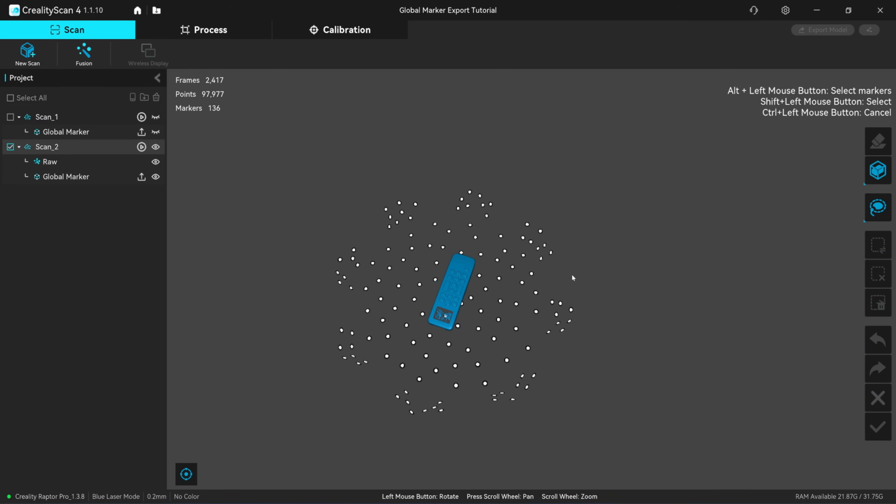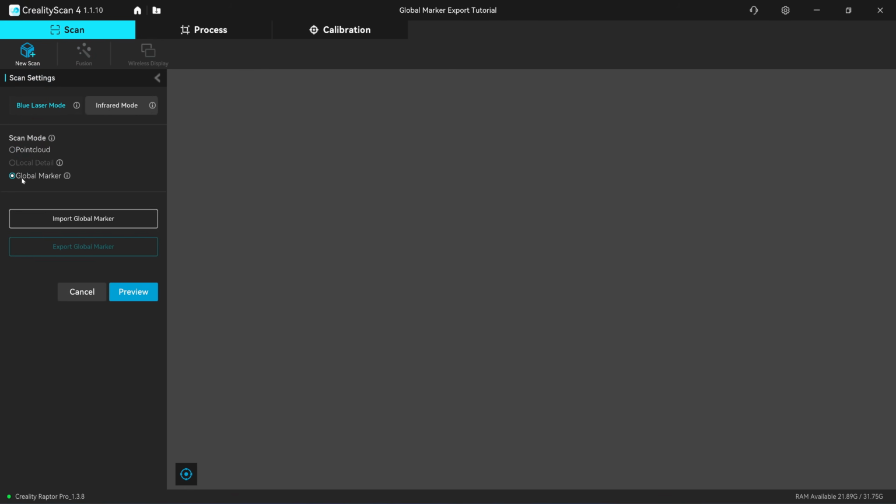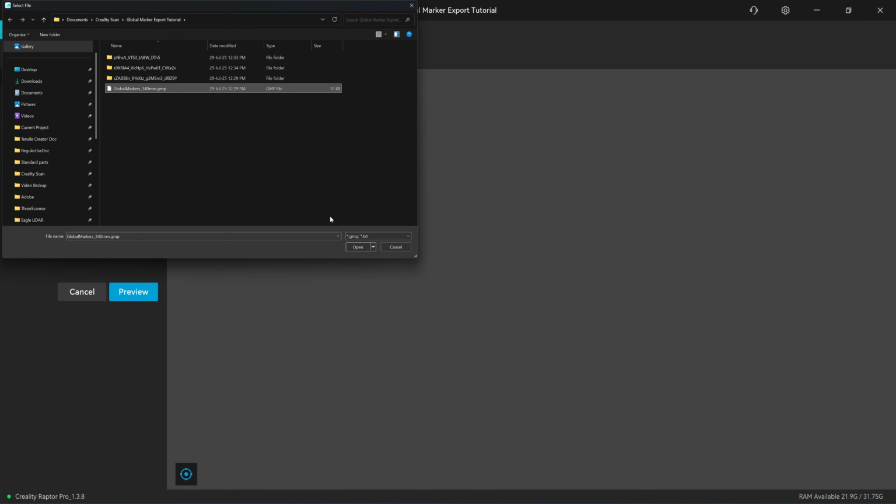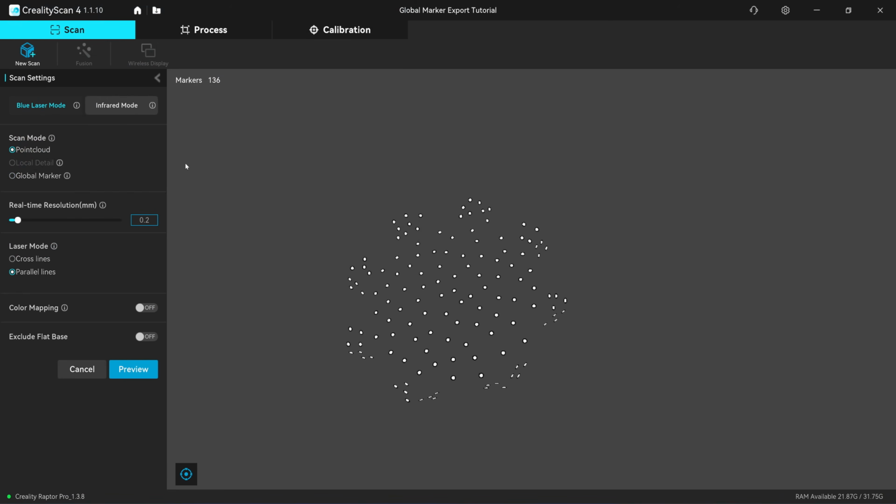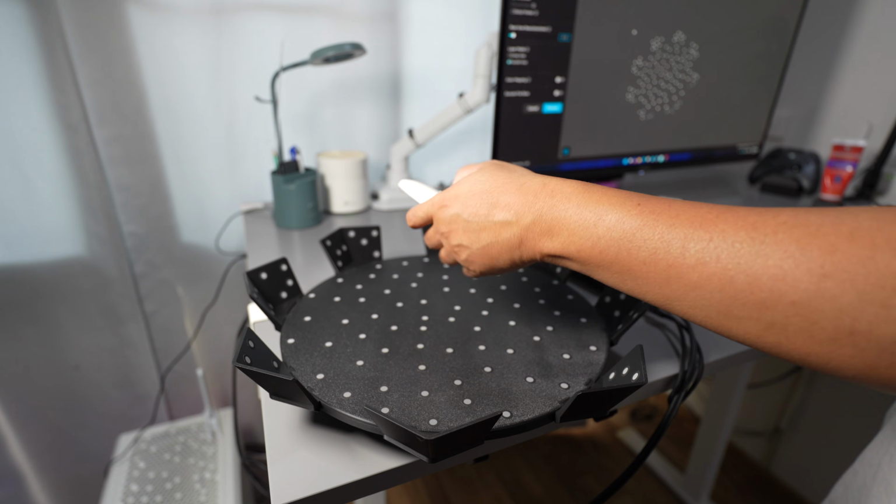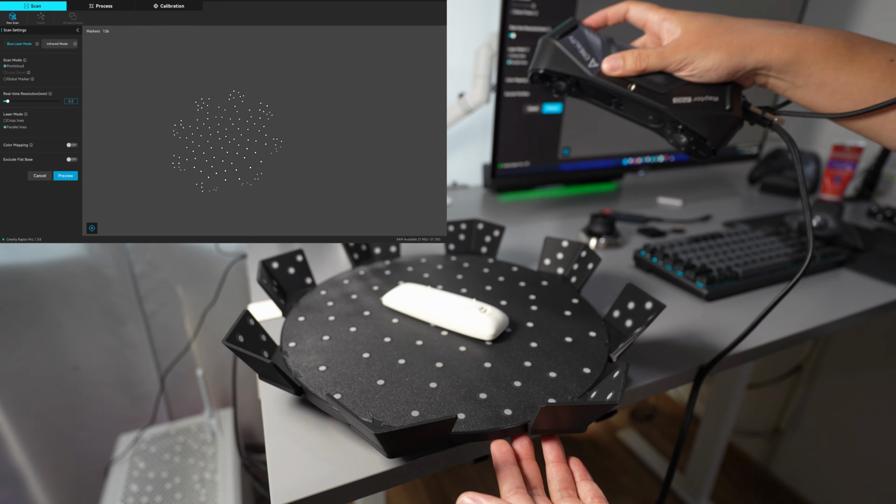Next, I'm going to move to the second scan. Click on the new scan, click on here, global marker, import global marker. Click on the file that you just saved. Now it's come back immediately, very convenient. Next, click on the point cloud. Now you can start to scan the backside, using the parallel lines, 0.2 millimeter.